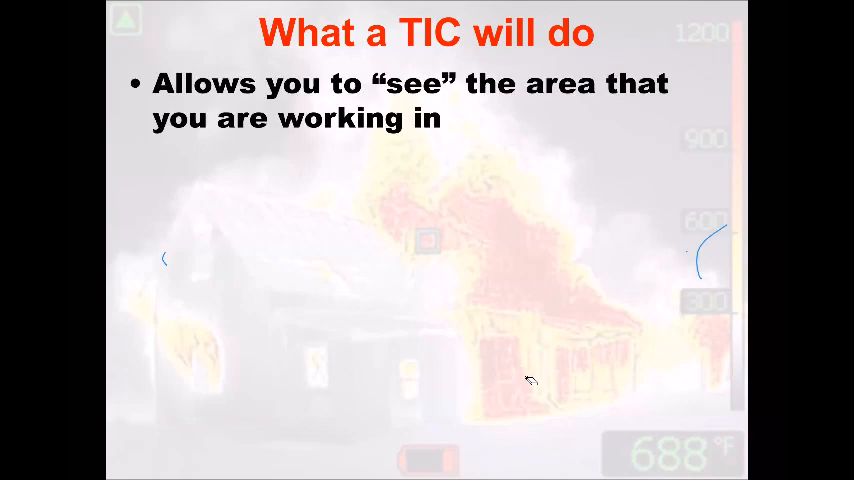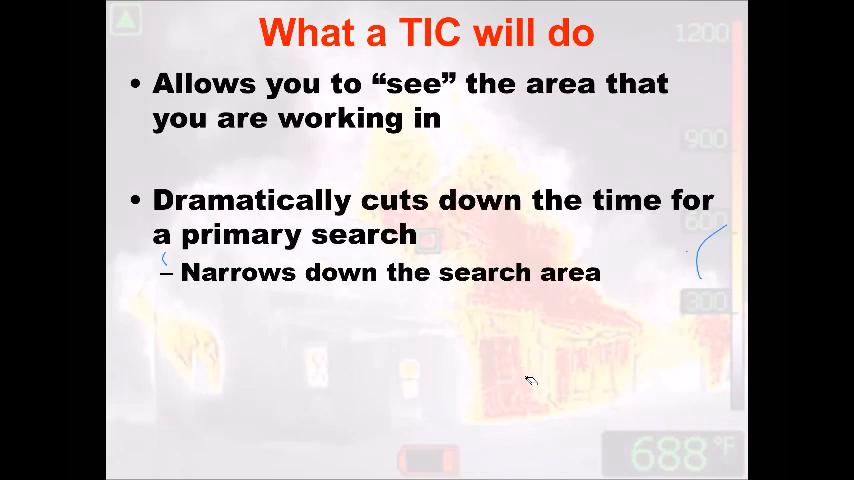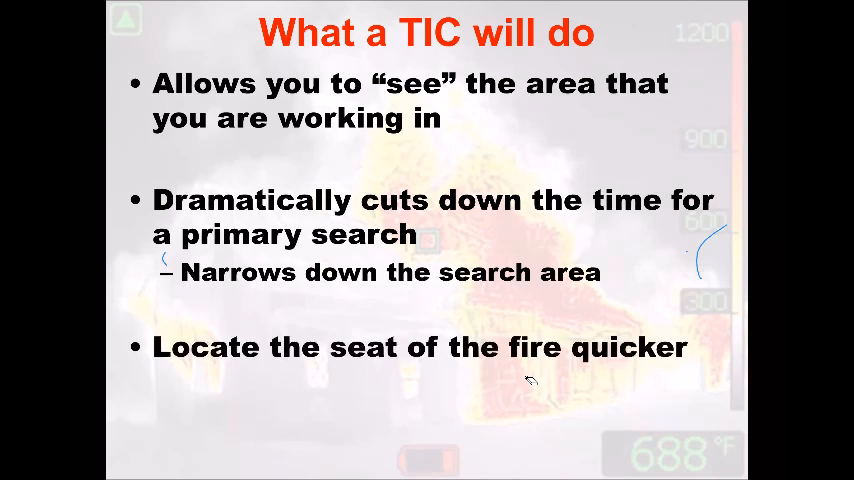So what's a TIC going to do? It's going to allow you to see the area you're working in, gives you line of sight. This cuts down our search times. We're finding stairs faster. We're finding bedrooms faster. We're finding victims faster. We're finding the fire faster. We're more efficient in our scenes. The biggest thing, scene size up 360. Our main goal was locate the seat of the fire. This is assisting us to that ability.